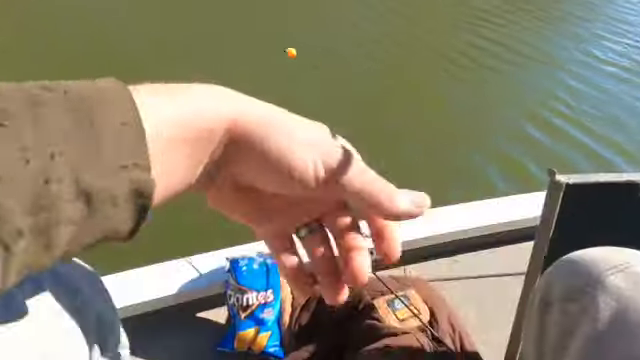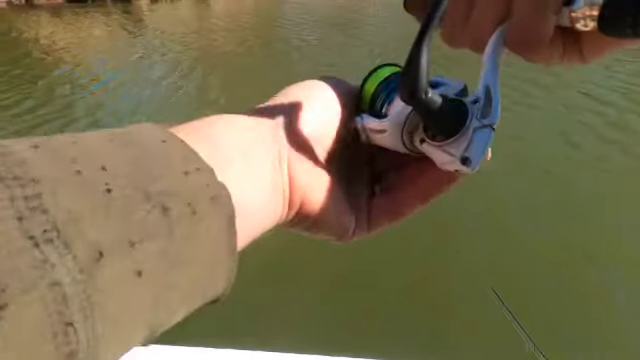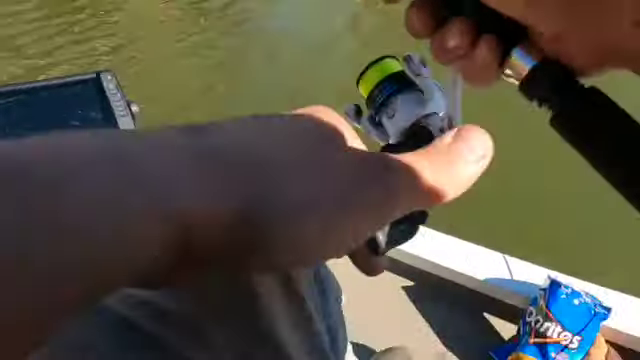Oh, I knew it. I knew something like that would happen, as soon as I turn around. Okay, we're gonna throw it back over there. Now we'll reel it out. They're about 15 feet in front of me, so they're about right there.